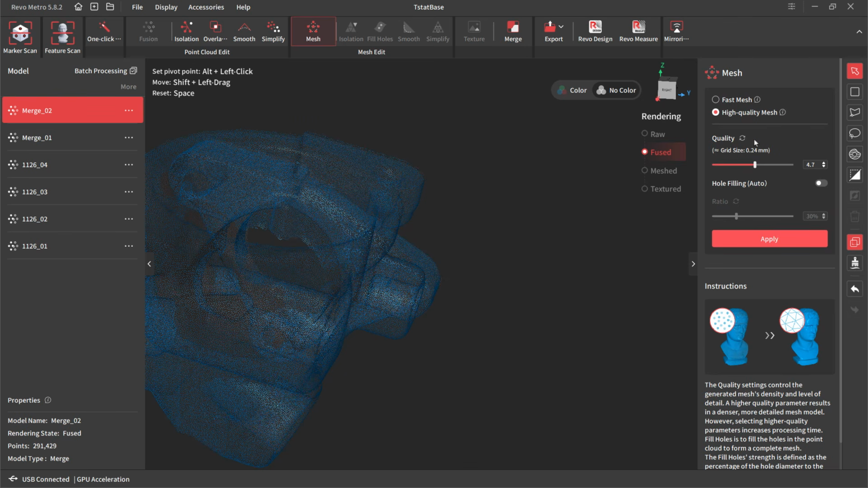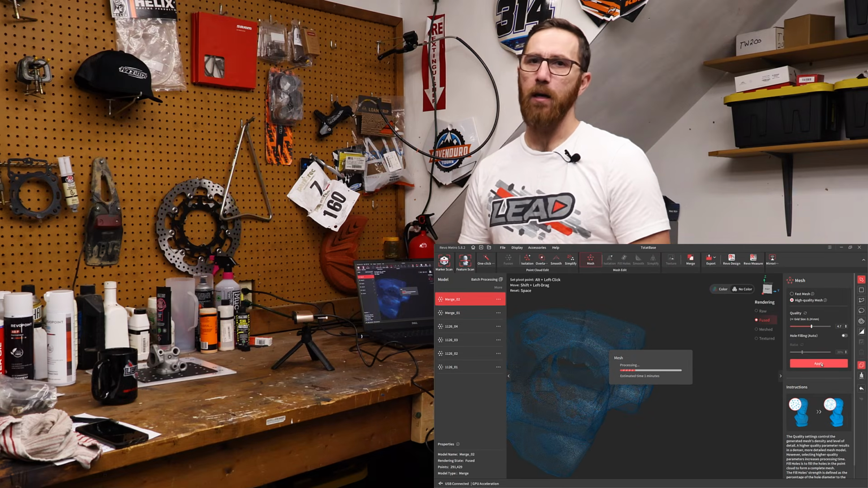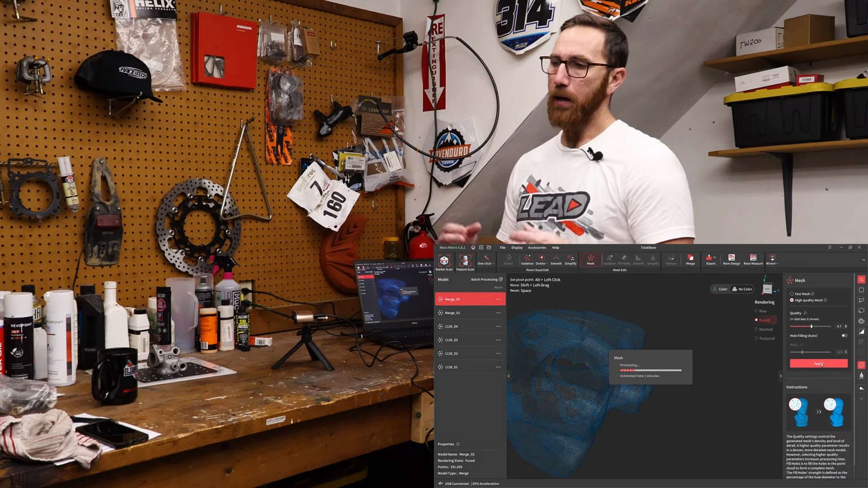We're going to do a high quality mesh. Again, the fast mesh will be quicker, but you will lose out on some detail. Grid size right now is 0.24 millimeters. I'm going to allow it to create it at that. And just like with the handguard, what we're going to do is capture the mesh with that resolution, and then we can do smoothing and cleanup and remesh it and simplify it.